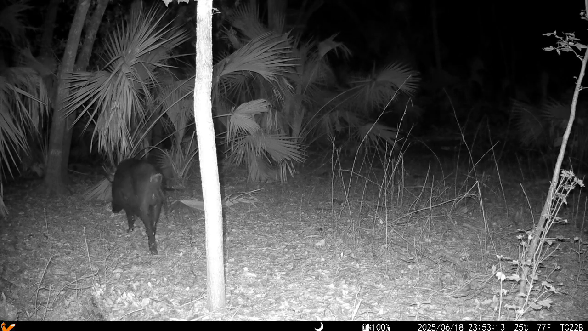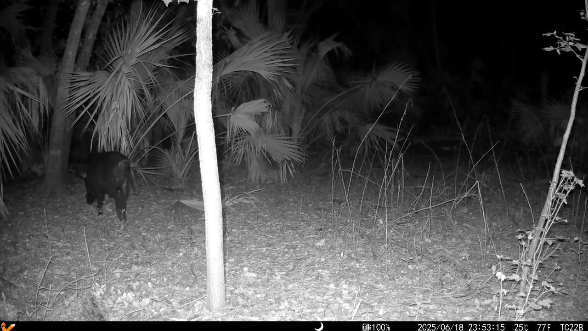I had to slow him down. He was kind of moving pretty fast through there. Only slowed him down about half speed though.